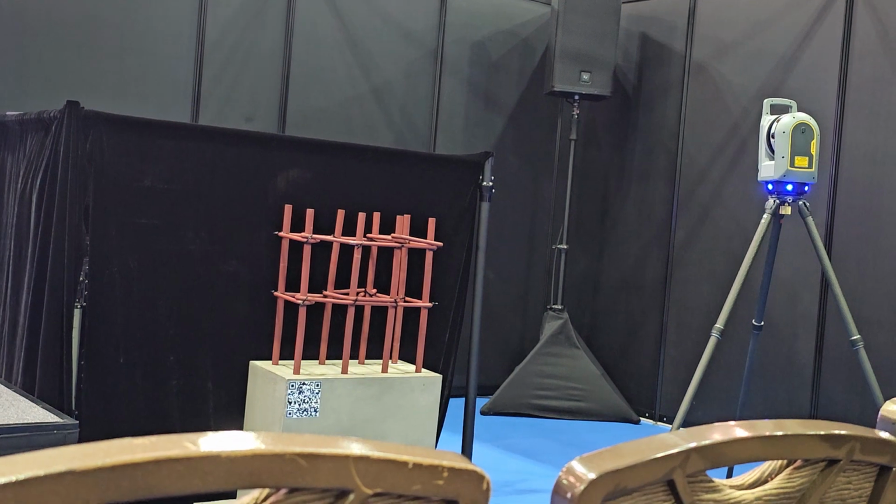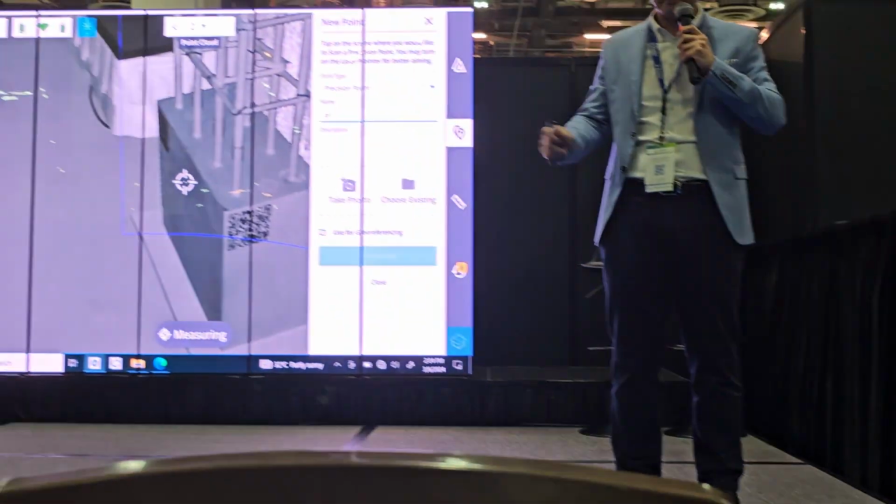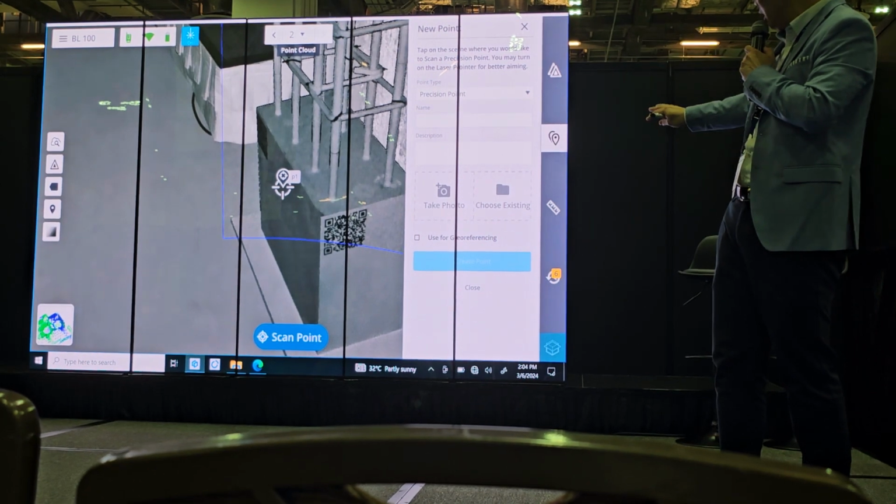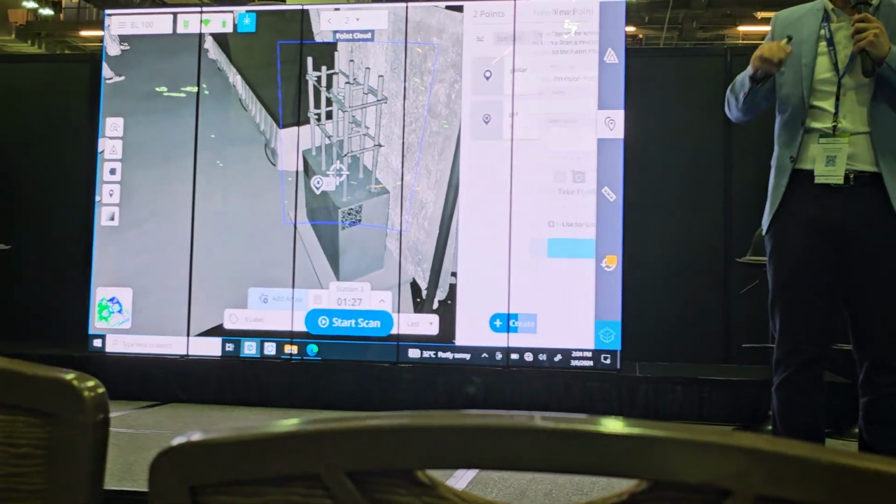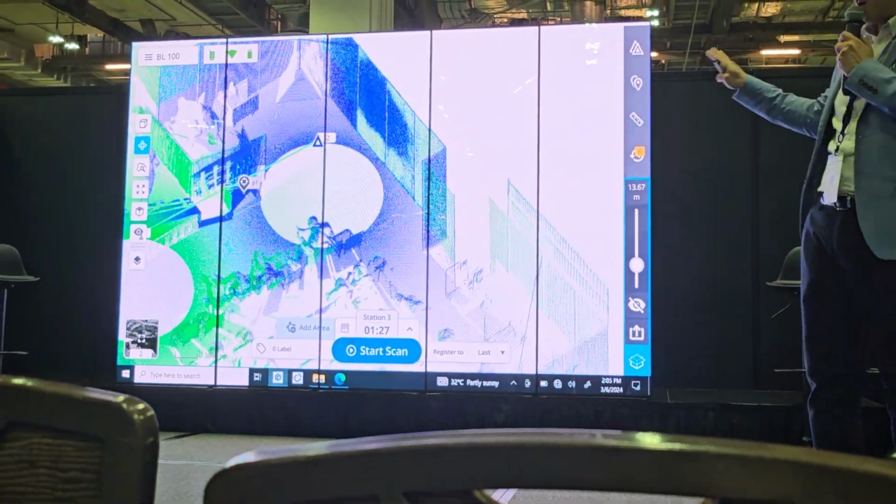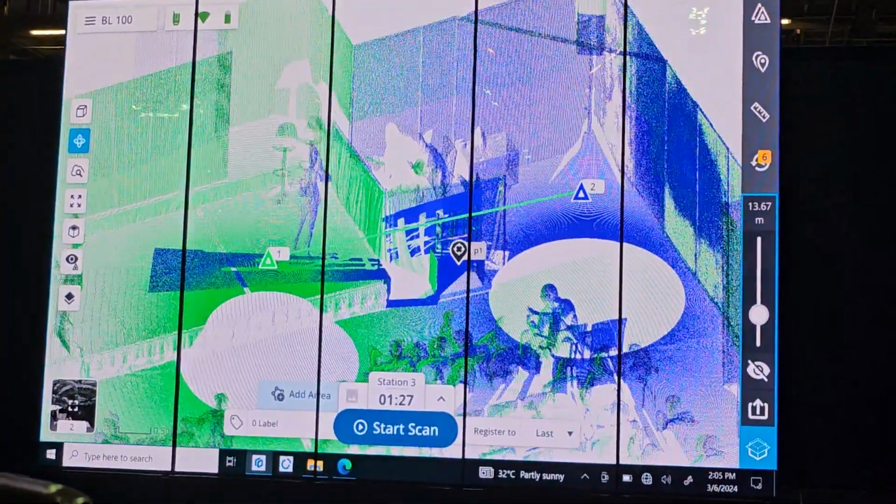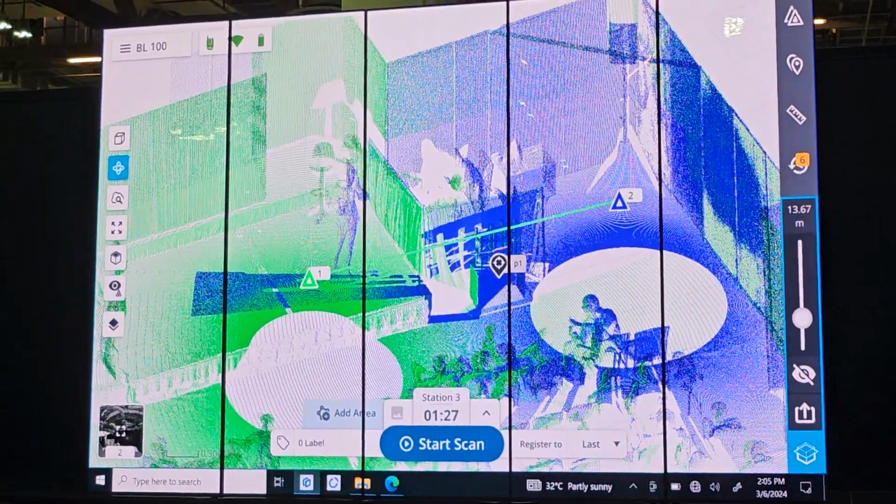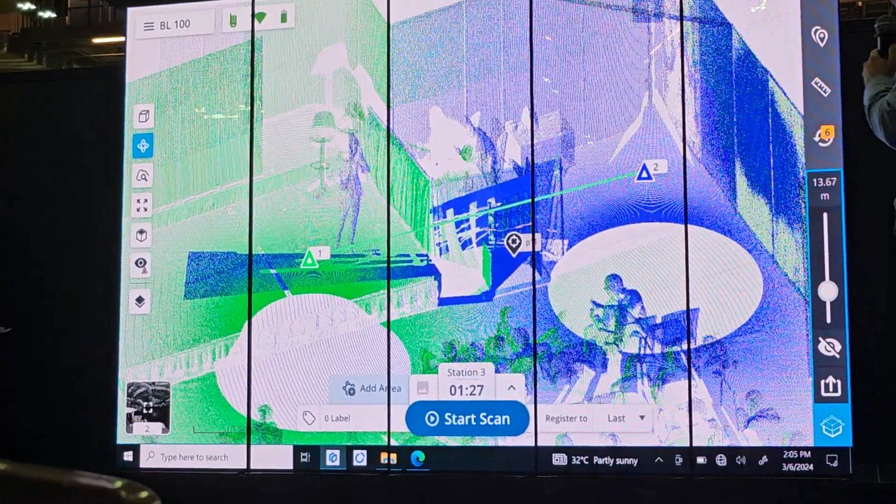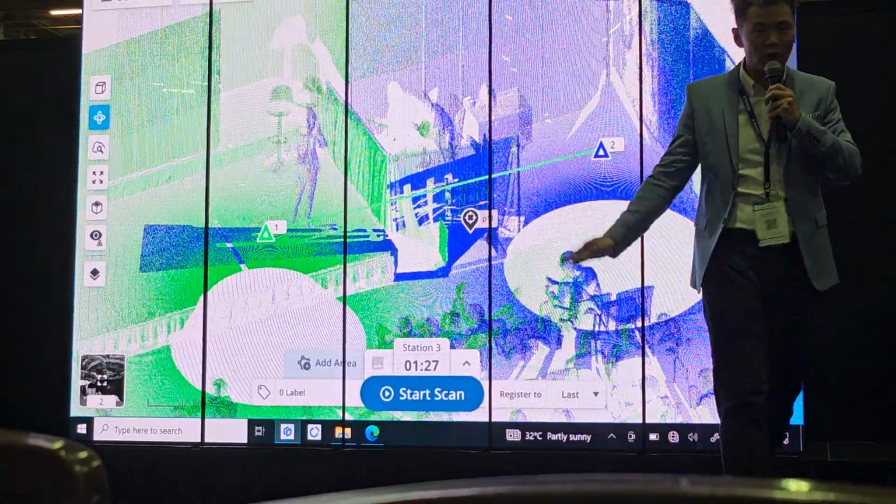So the next thing we want to show you is how you can do inspection, QA/QC, right? So, scan point created, input the information, take photo. Everything is done on the tablet. So you can see how easy and interactive the software is to control the scanner. You can sit down there and operate the scanner. Don't worry about it. So station 1, station 2, your point here. Everything is recorded.